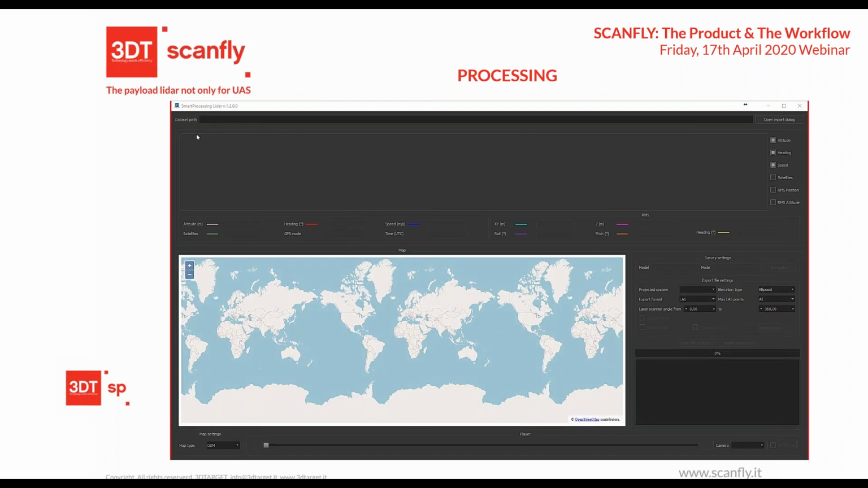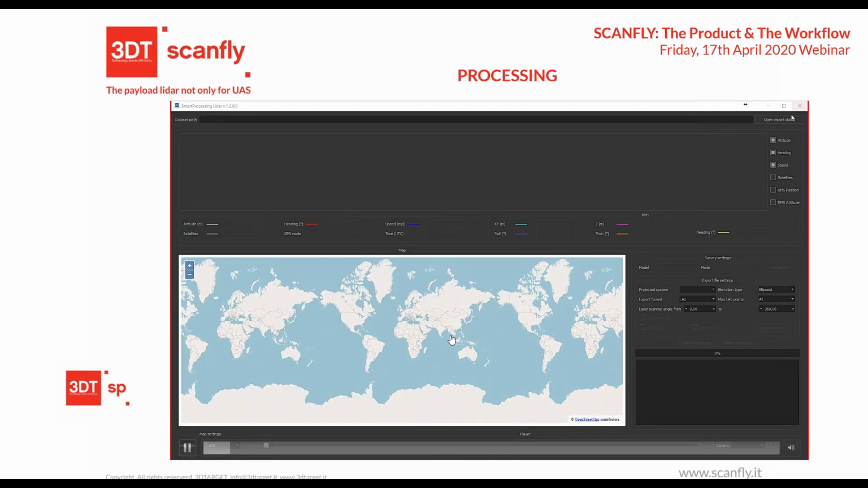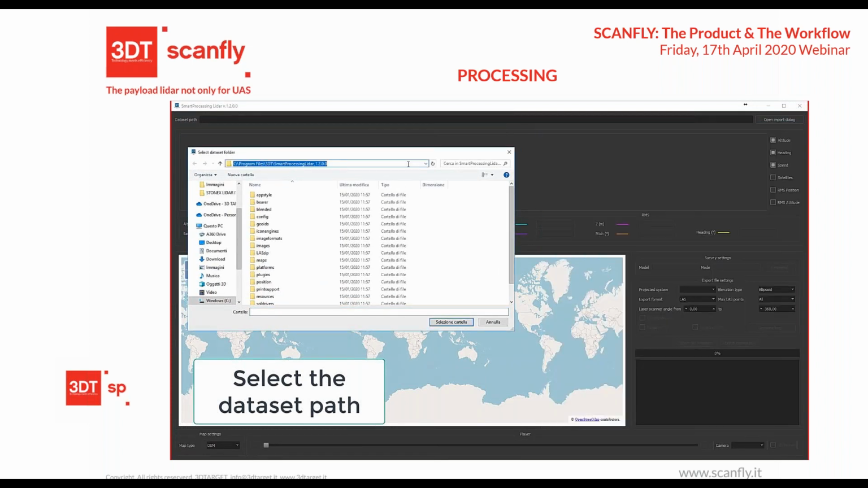We can open the folder where we have the raw data, and then go through all the next steps.